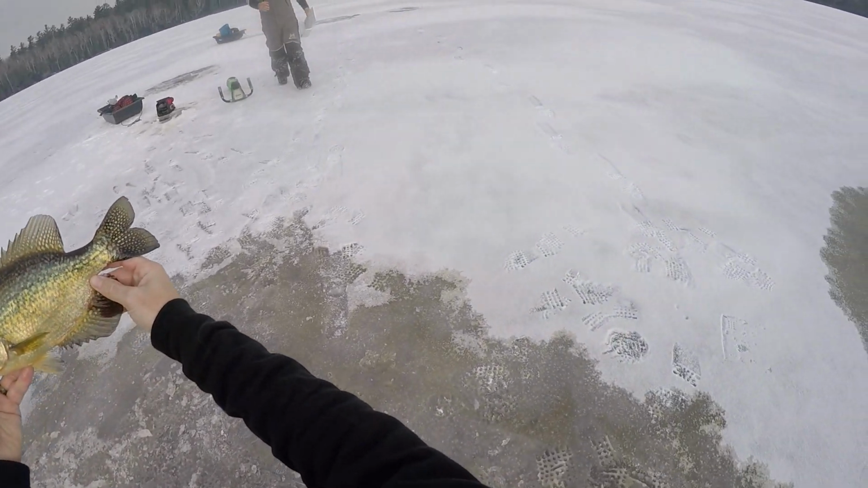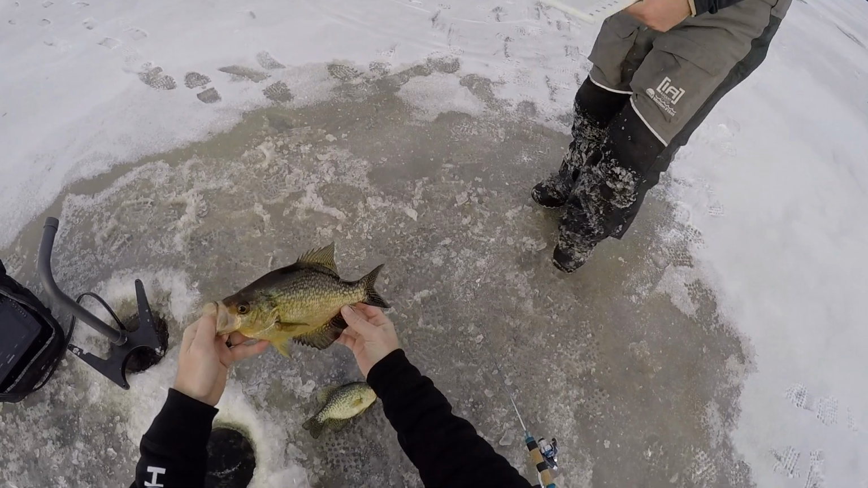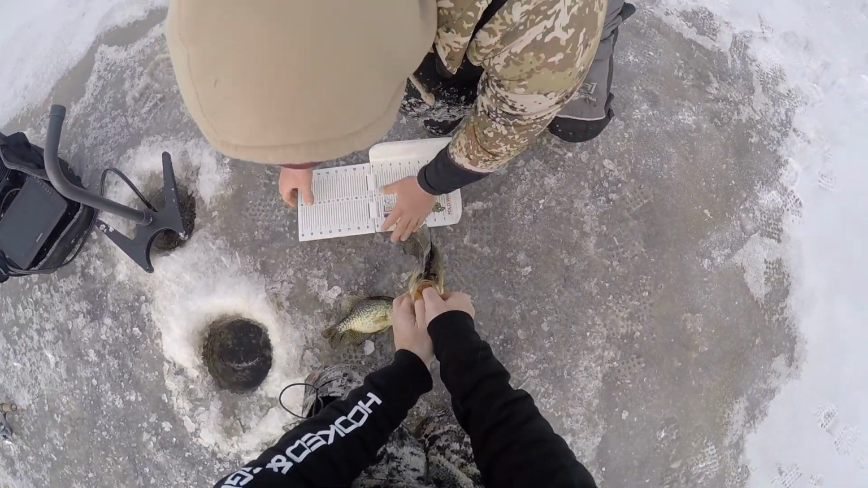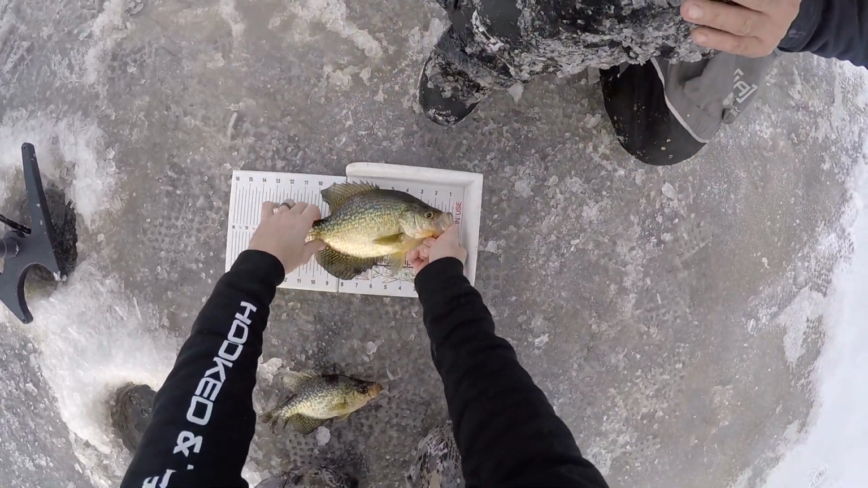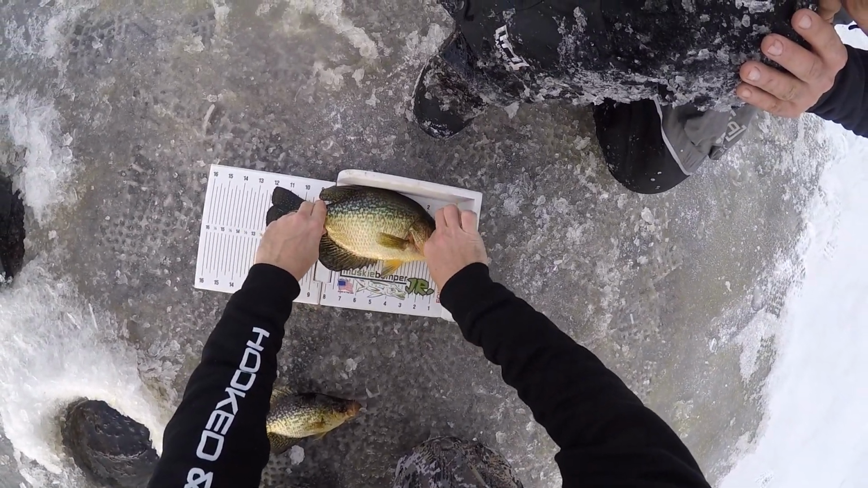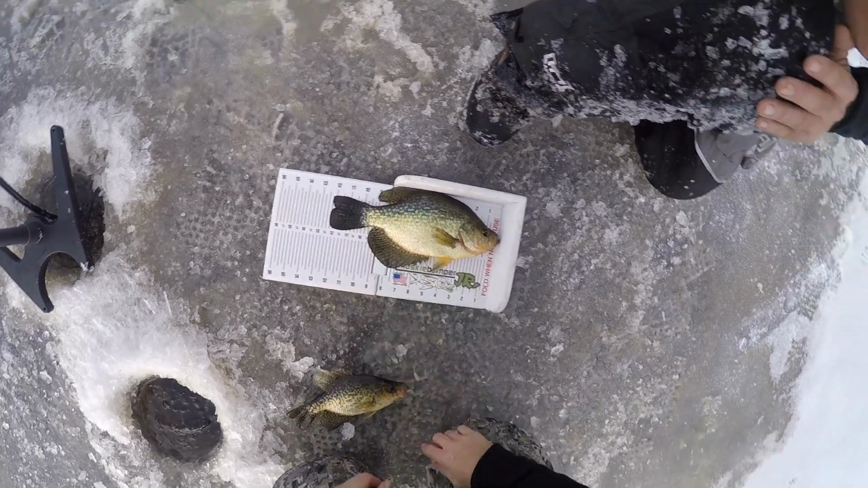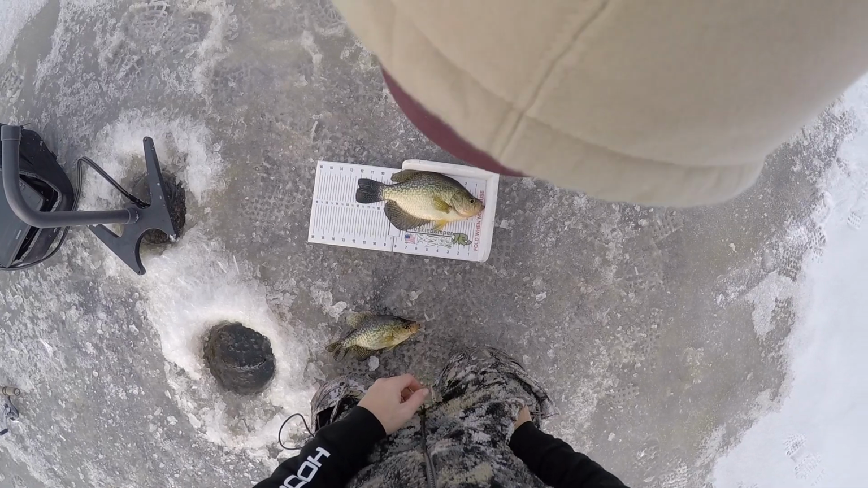The camera's rolling, right? It's blinking red. I hope. It's blinking red. Okay, good. He's 13. Let me see. Let's move this. So, let's see. 12 and a quarter. That's 12 and a quarter right there. Fish. Yeah.